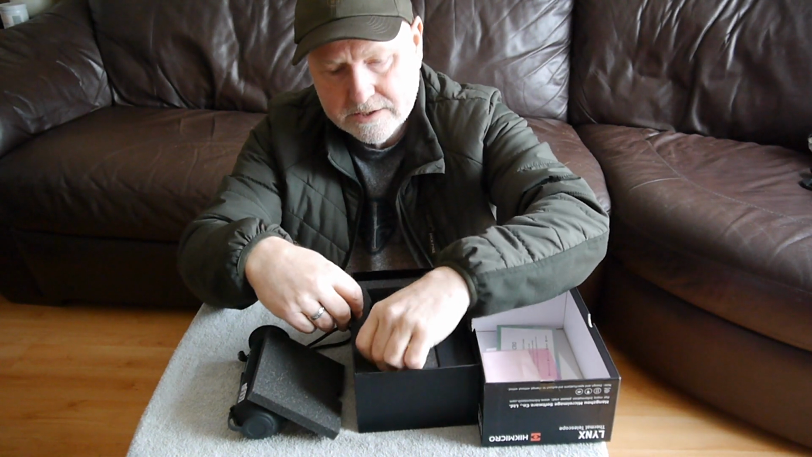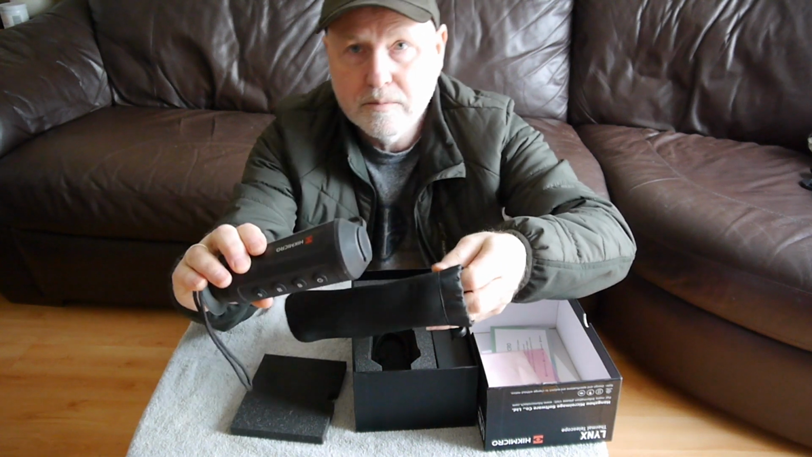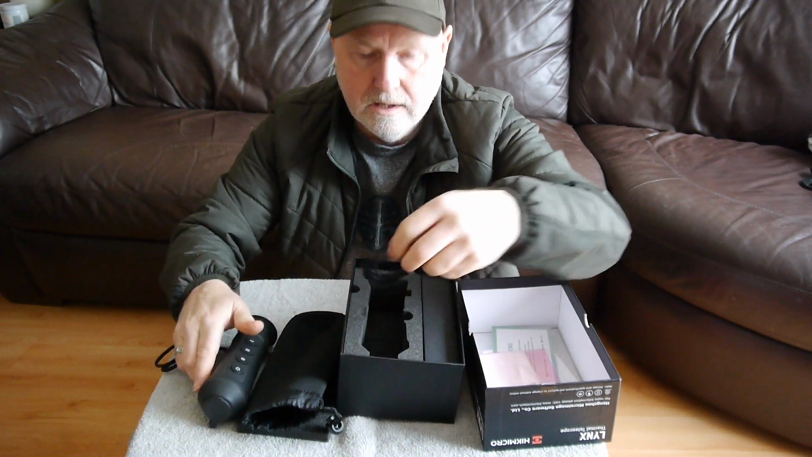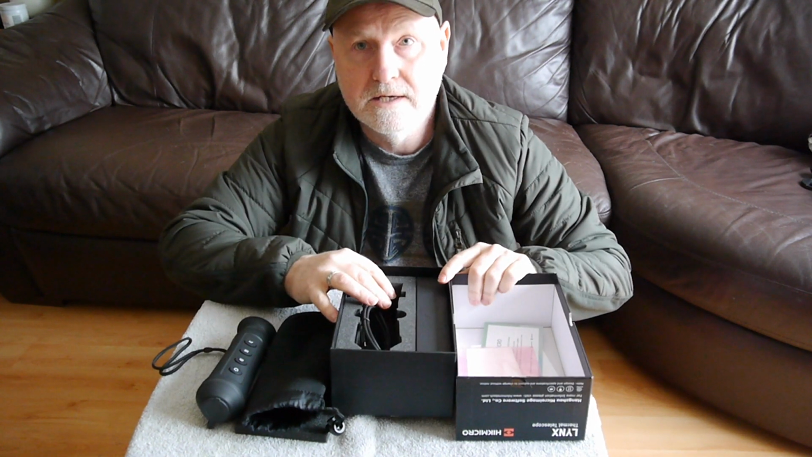A really nice neoprene case, which is excellent to pop your device, your spotter, into when you've got it in your bag. And a USB cable. So that's basically everything you'll get with it when you purchase it in the box.